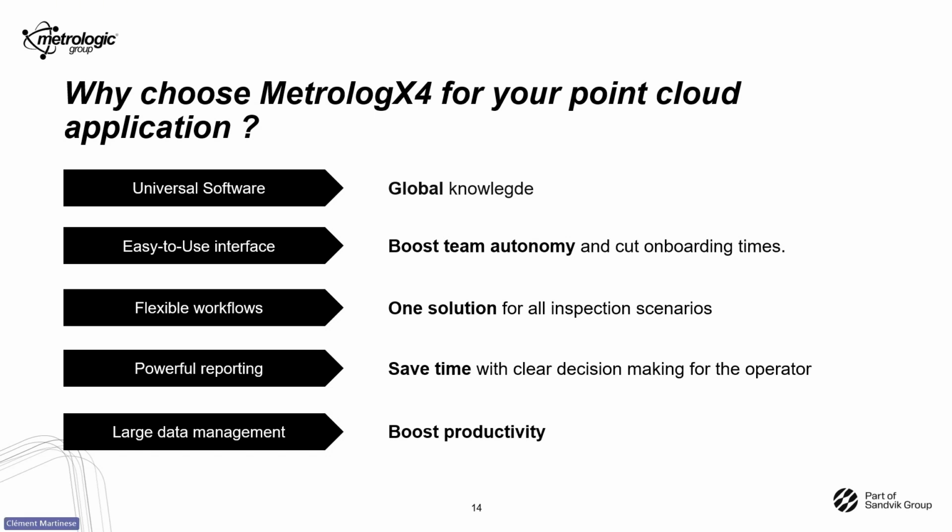Point number five, large data management. So don't forget, with Metrolog X4, you are able to use complex data sets and boost your productivity without slowdown, with high performance and stability.